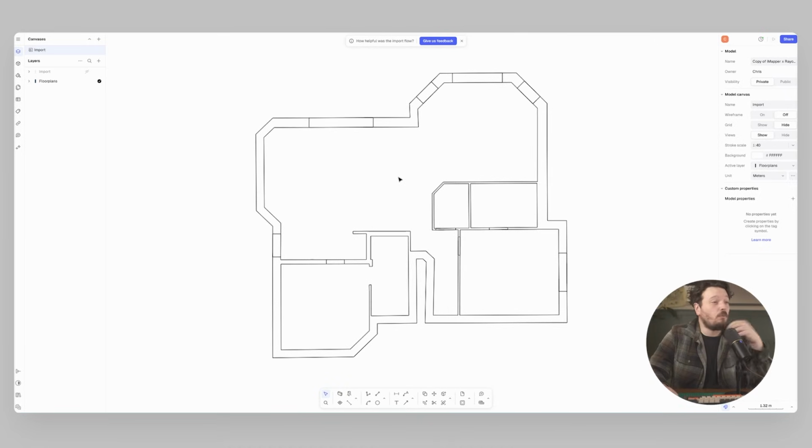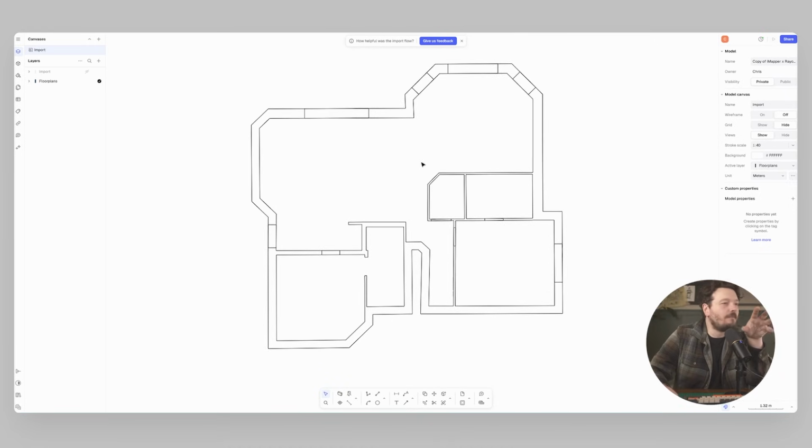Now that our plan is scaled and cleaned up, we can set the foundations. There are two ways that I would approach this, and you can choose the one that best fits your workflow. Okay, so option one is to simply work with these vector lines, the ones that have been imported.